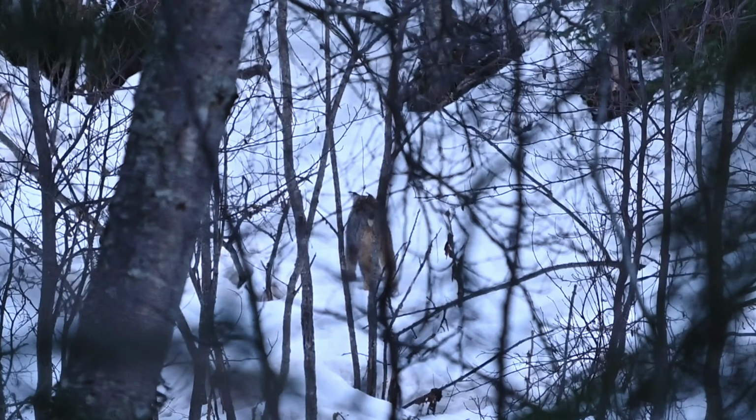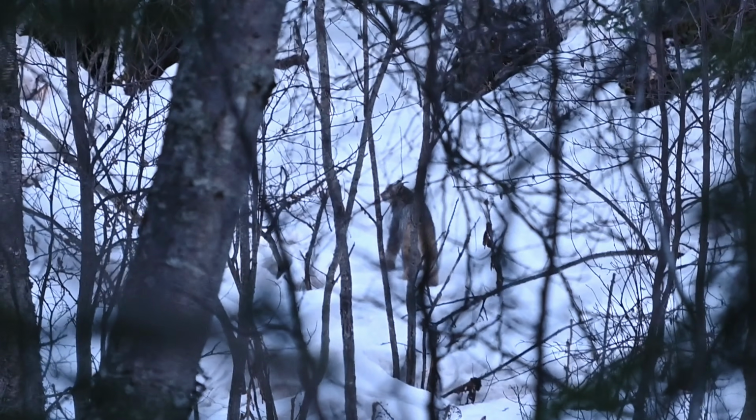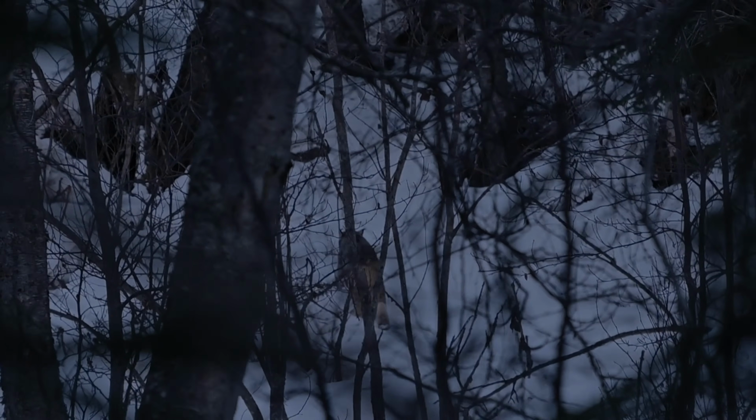I had just witnessed something I never thought I'd see in person. A lynx's mating call. Being able to watch such rare vocalizations, that was more impactful than any photo.